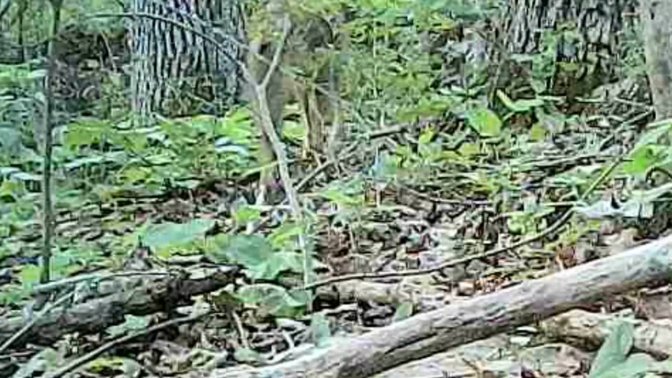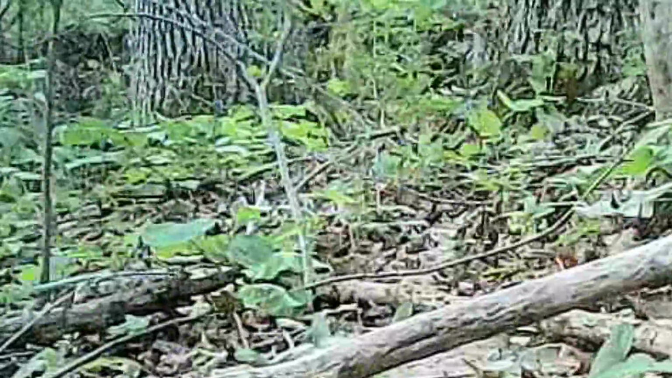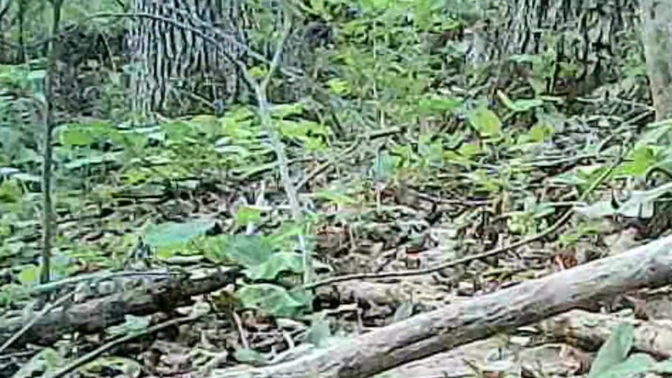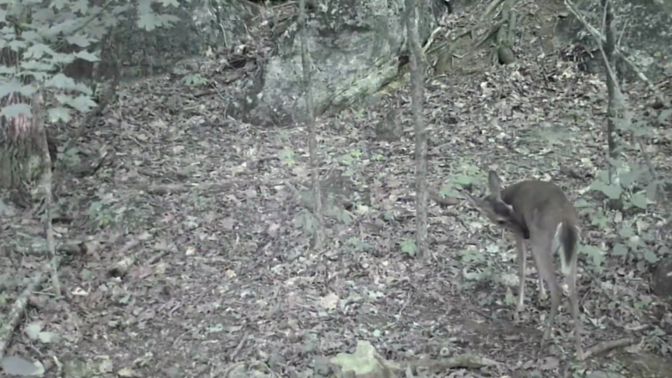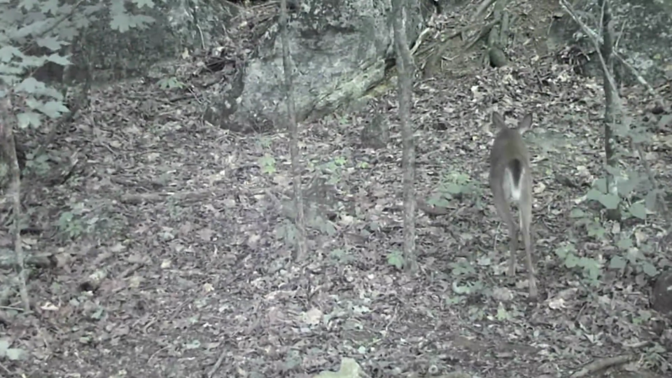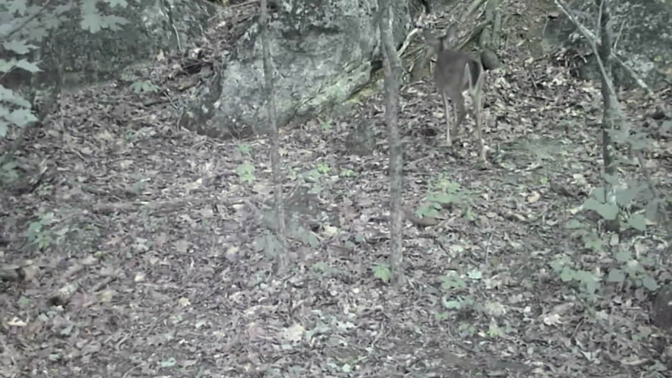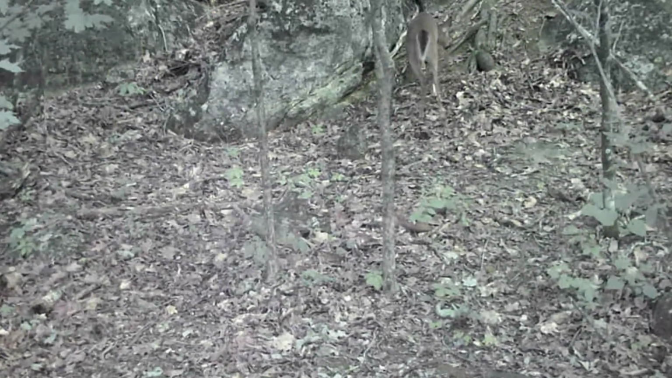And there's a coyote too, during the day. I don't care much for them things. They're hard on these animals. And a little old deer on a wet day, just moseying around. This looks like a yearling here. Last year's pond.